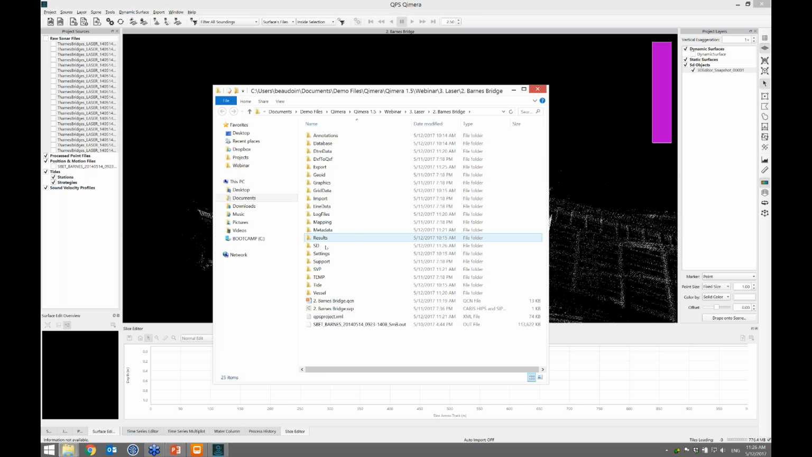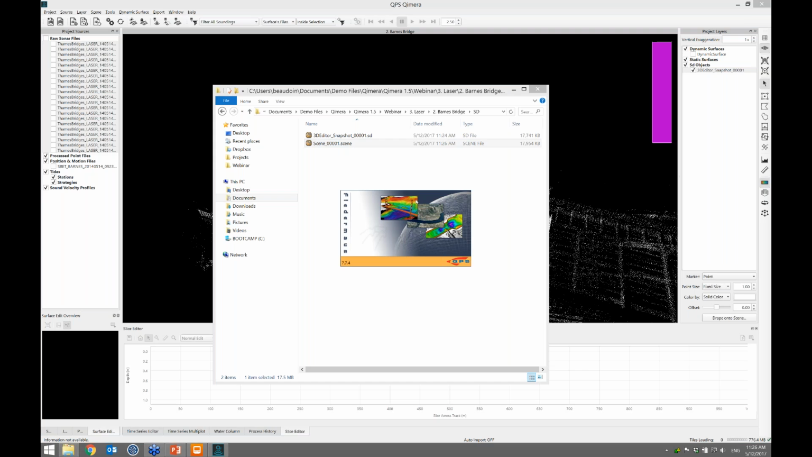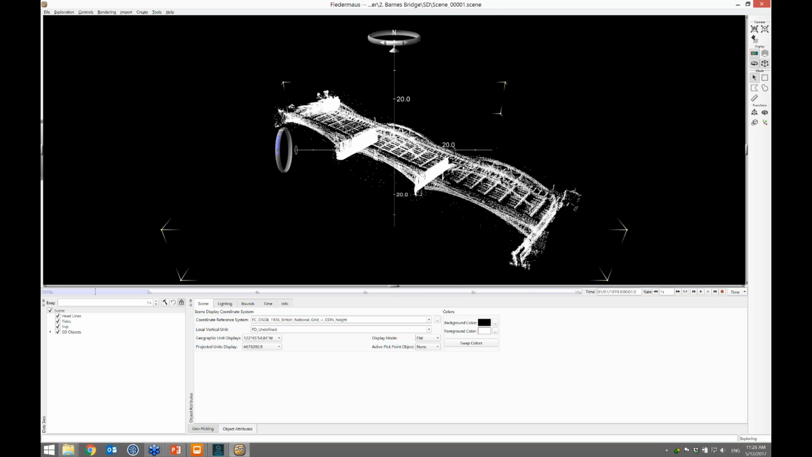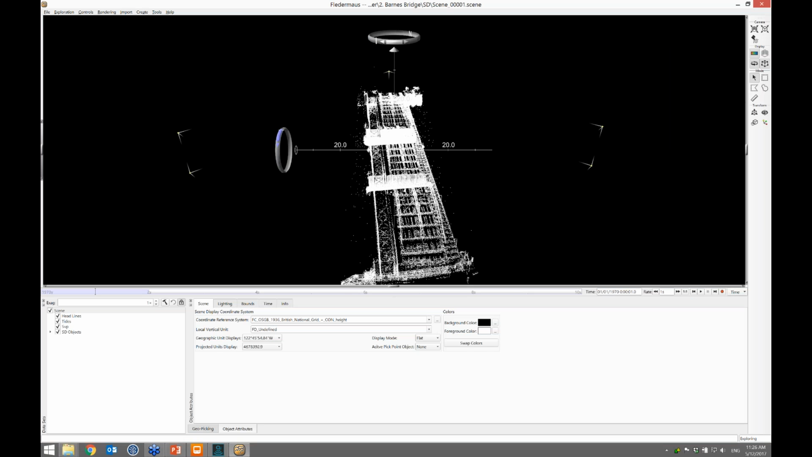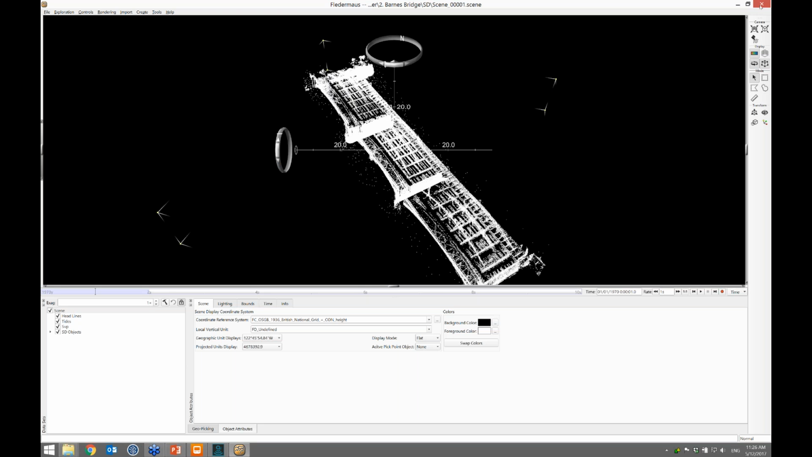Again, if I press Control F, that opens up my Qimera directory. I go to SD, and there's a scene. If I double click on this, it loads into Fledermaus, and I've got my point objects there. So if I wanted to do a movie or whatever kind of scene to craft there, that's a quick way to get your point cloud out of Qimera. Obviously, it's a little messy. I didn't do a very good job of cleaning it.